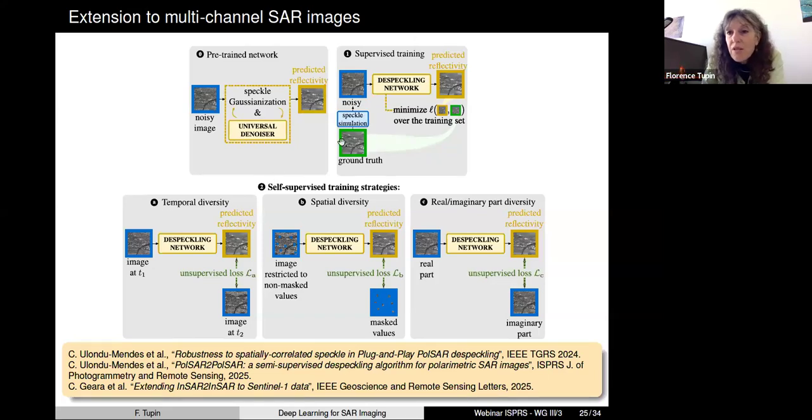Many of these strategies can be used for multi-channel images. For instance, it's the case for this pre-trained network. You see I put some reference here where we did some extensions to the polarimetric case. Even for the temporal diversity, you can adapt it to polarimetric images or interferometric images.